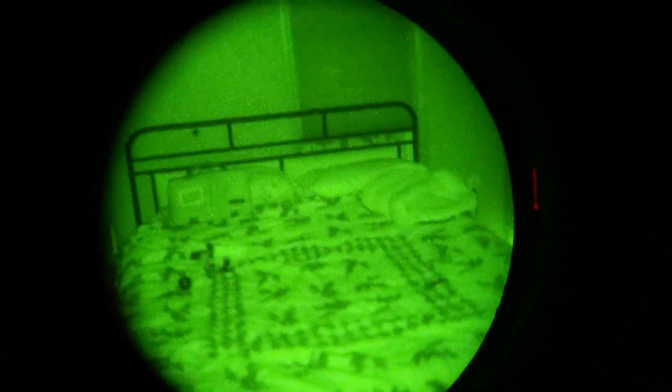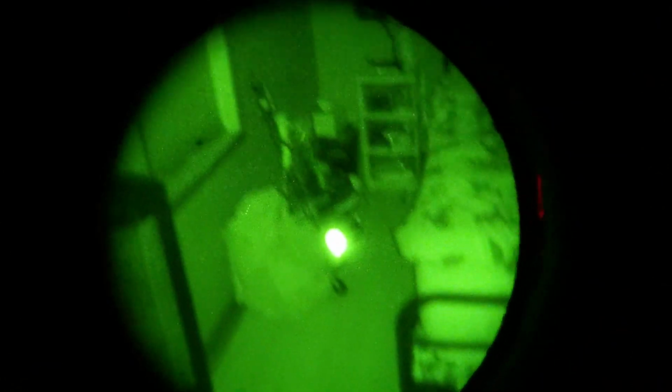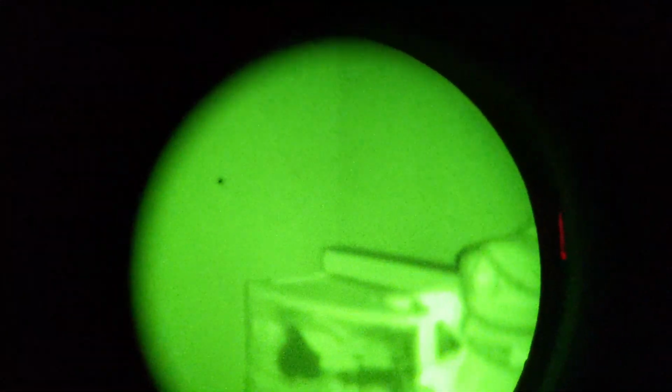Let's try it with the built-in IR illuminator. Which, wrong direction. There we go. And it is daylight. So this is the IR illuminator that's built into the PVS 14. Ceiling fan, quilt. Not a whole lot to see, but whatever there is to see, you can see quite well.